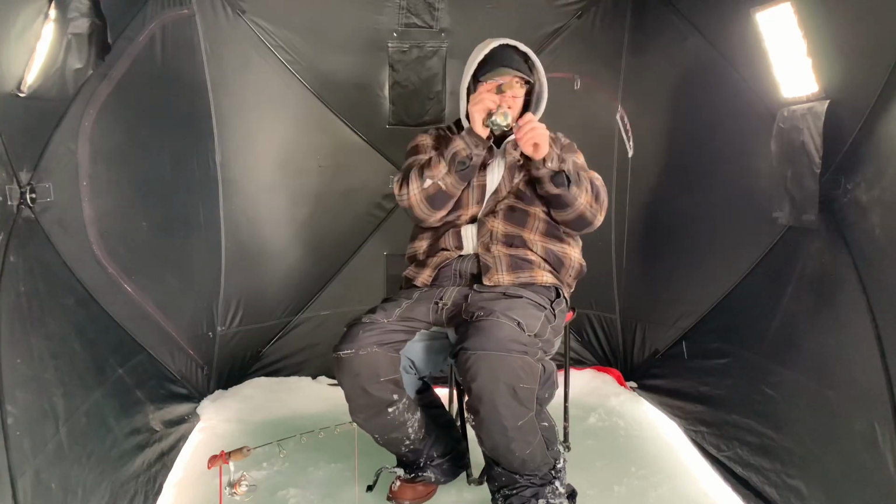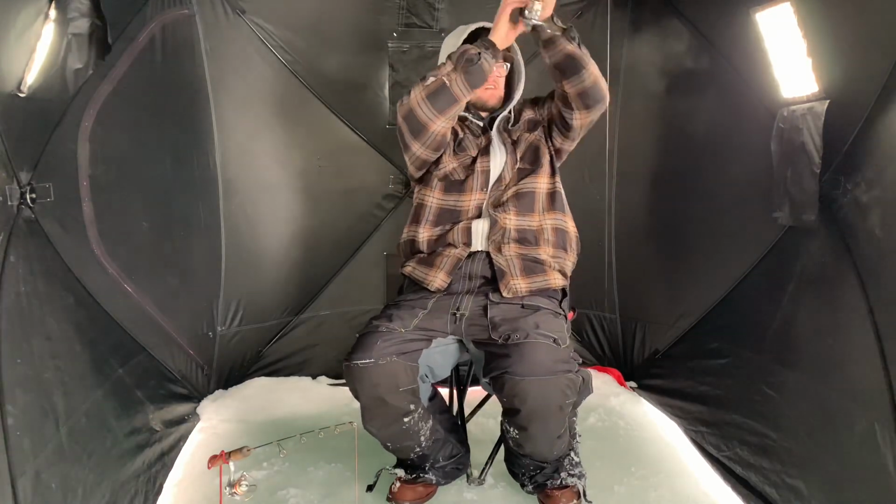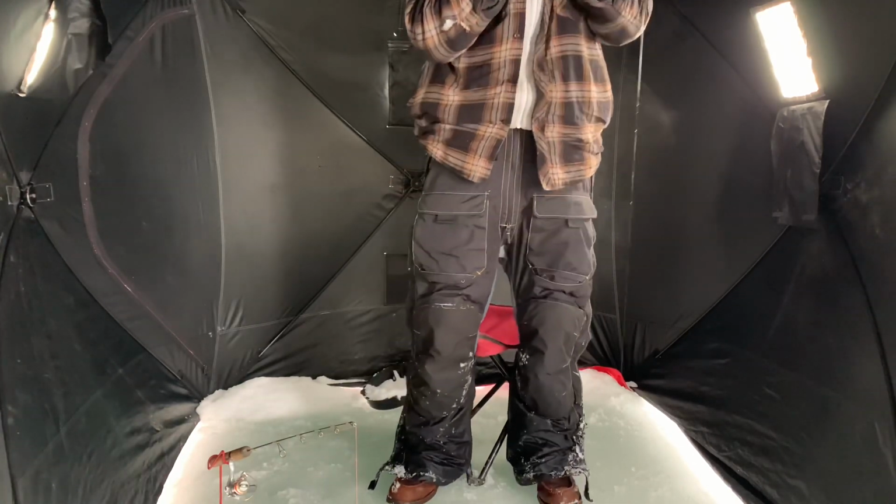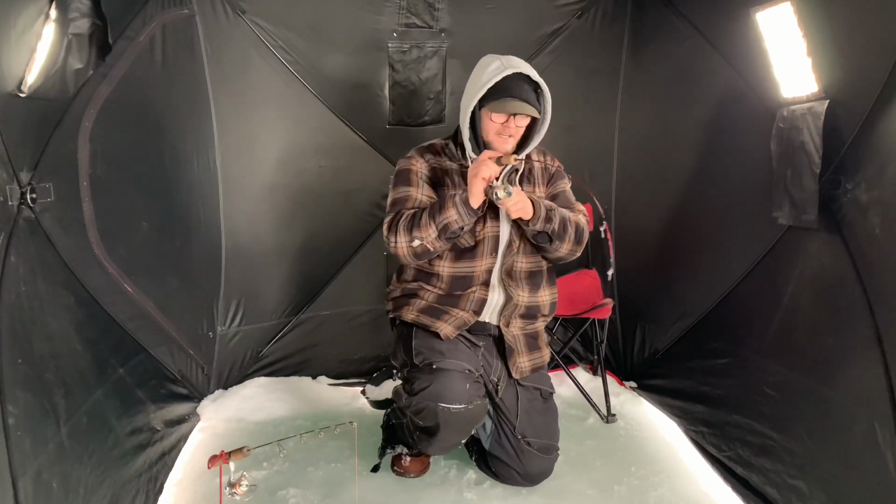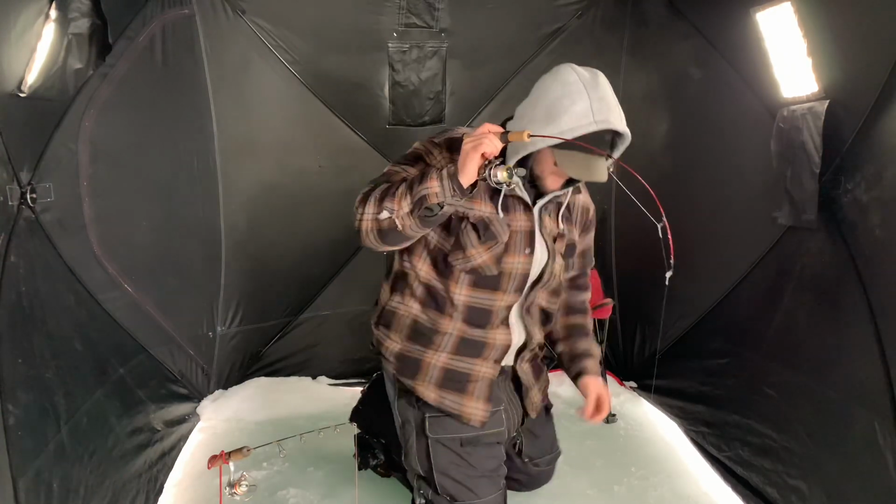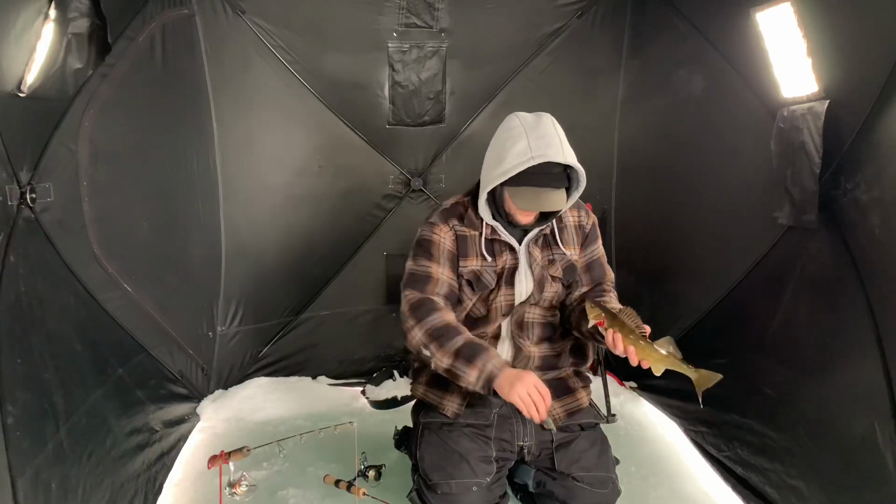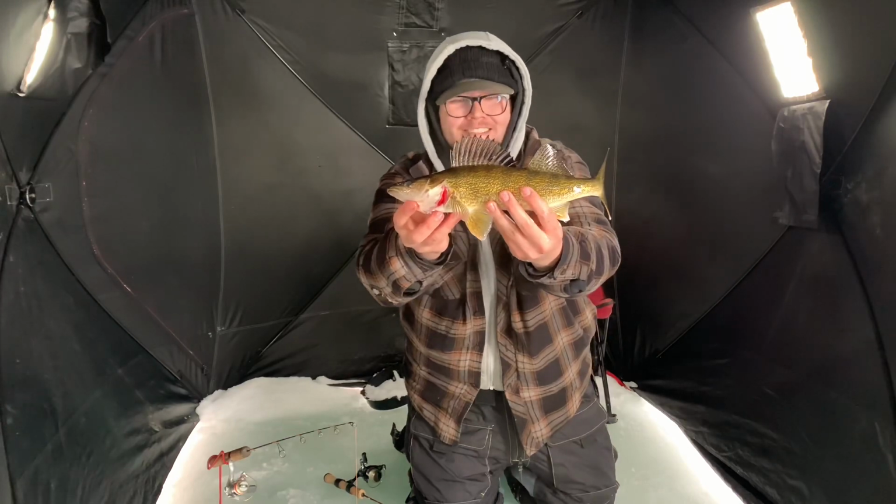Got one. It's a tank, guys. It's a freaking tank. Oh my goodness. I finally broke the skunk. I freaking broke the skunk. Woohoo! Look at that, guys! I broke the friggin' skunk.